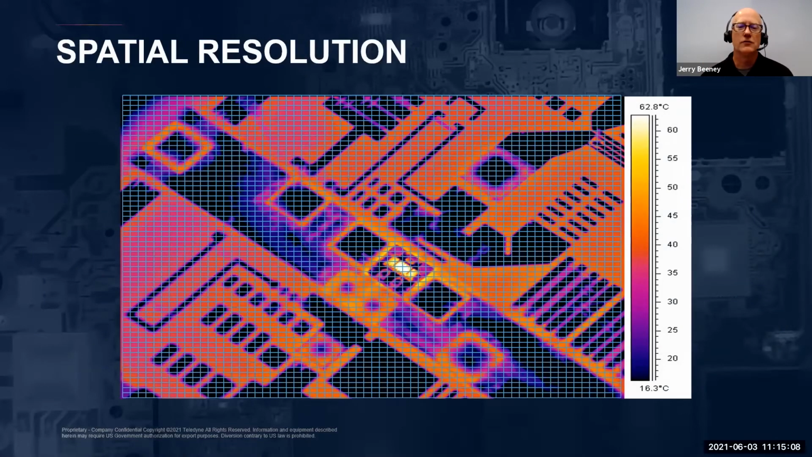But what is spatial resolution? For anyone who's not really familiar, the spatial resolution of an infrared camera, which is often referred to as the IFOV or instantaneous field of view, is the minimum target size an infrared camera can image. It represents really what a single detector or pixel element will see at a given distance.